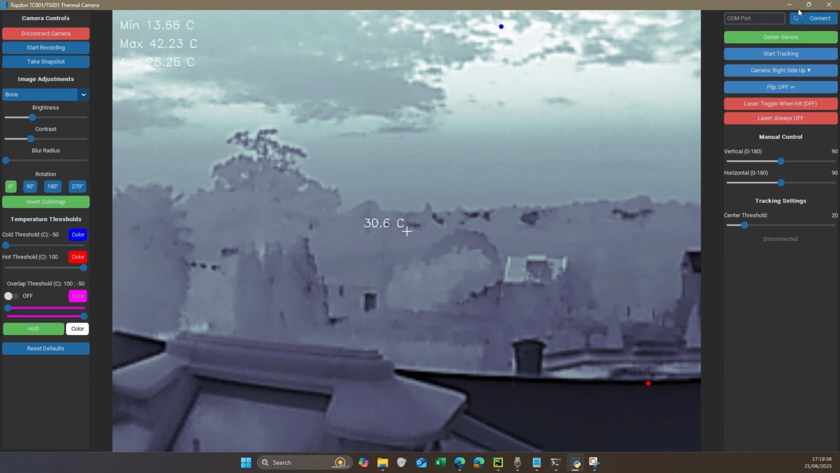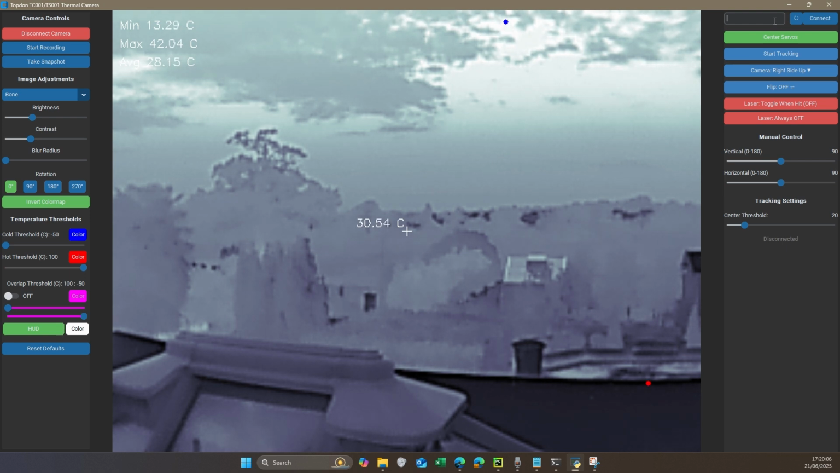On the left, we have the servo and the Raspberry Pi settings. Here we've got the COM port. Basically what you have to put in here is the IP address of the thermal camera.